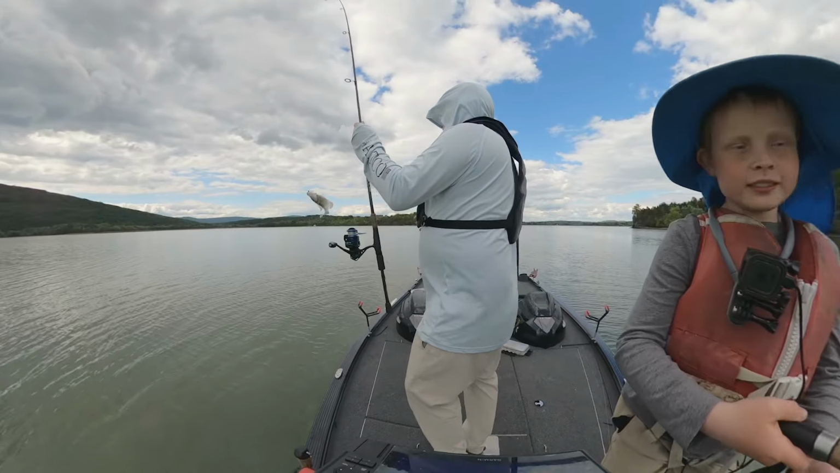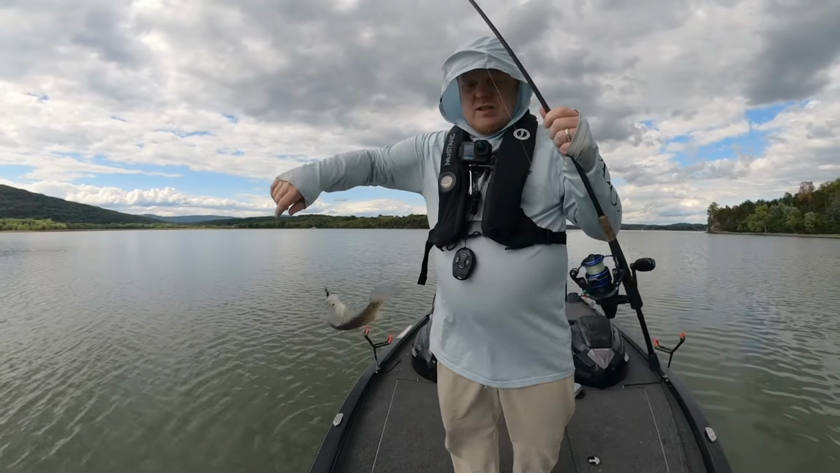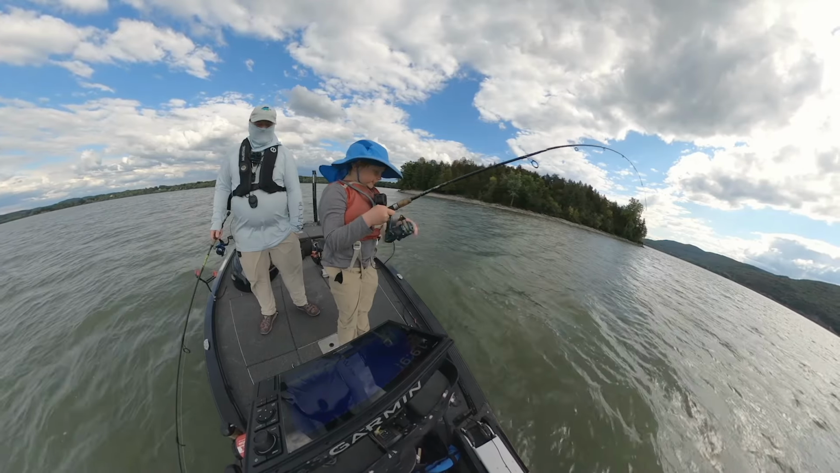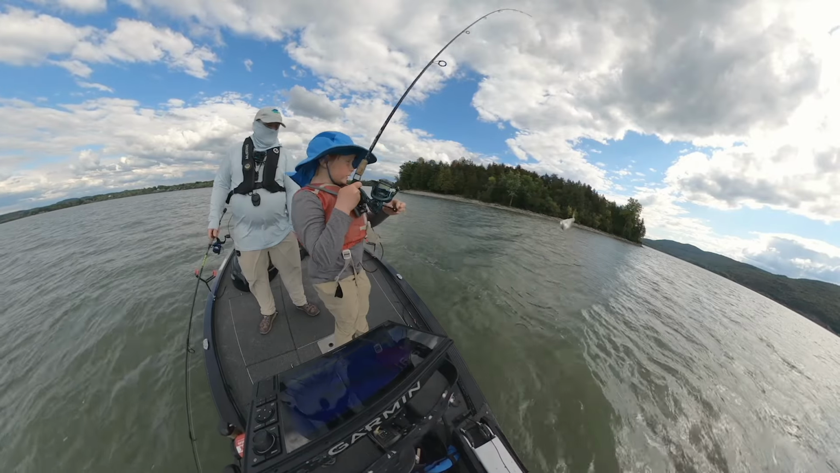White crappie are pretty much only found in Lake Champlain. Black crappie you can find all over the place. Black crappie in non-Lake Champlain places, they relate to all kinds of different structures. So you want to ask around, figure out what works best on the lake you're on. But what's great about Champlain is you just cruise around in 13 feet and you find a tree, it's going to have crappie on it.